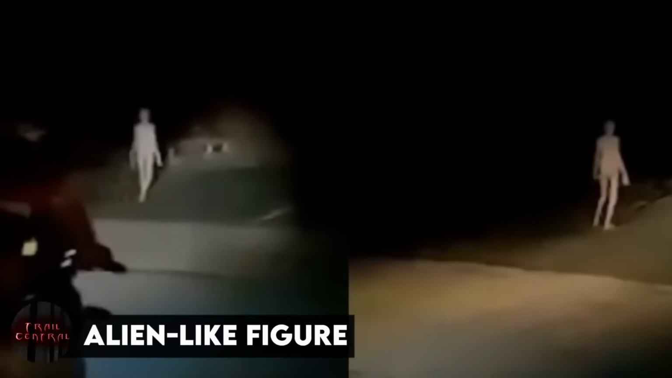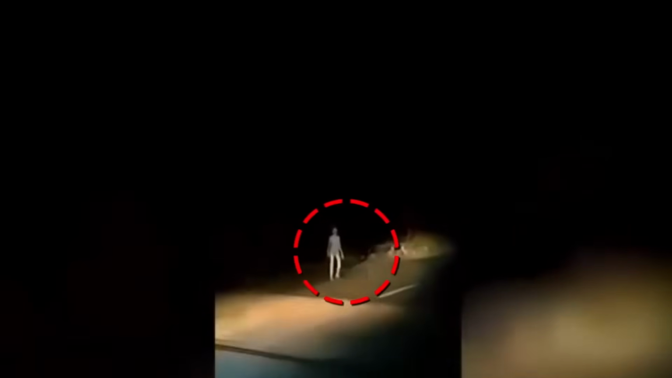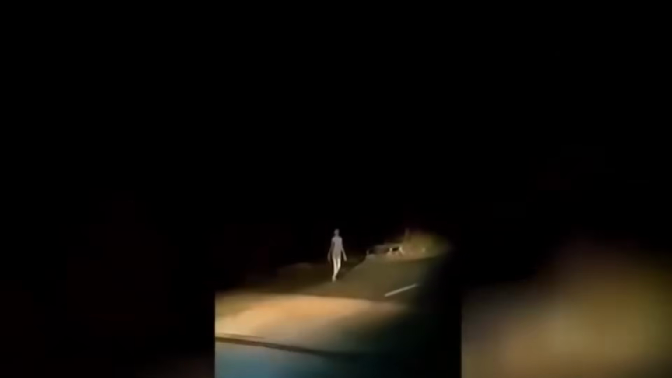Does that look human to you? Alien-like figure. In July 2021, some people were on their way back to their home in India. According to them, it was somewhere around midnight when they came across this creepy figure walking along the road. Good thing they had a dash cam installed in their car, so we got this footage. And just look at the way it's walking. It seems like an alien to me. But do let us know what you guys think.